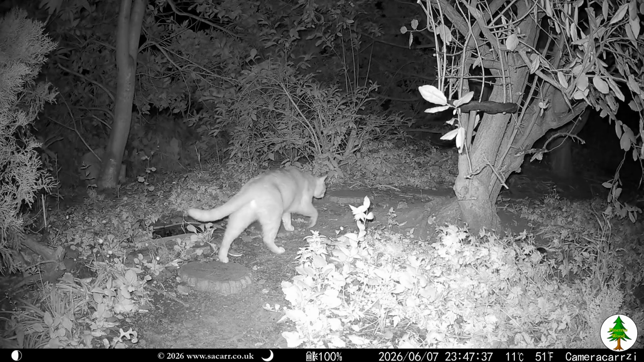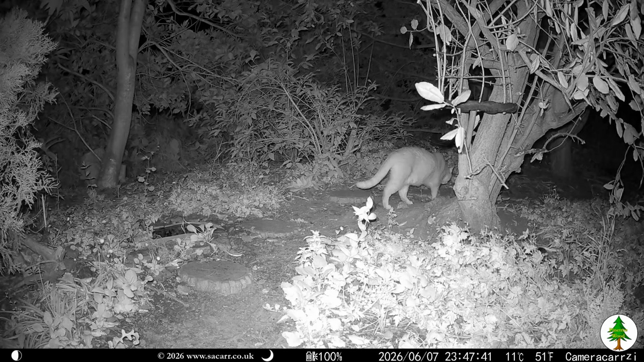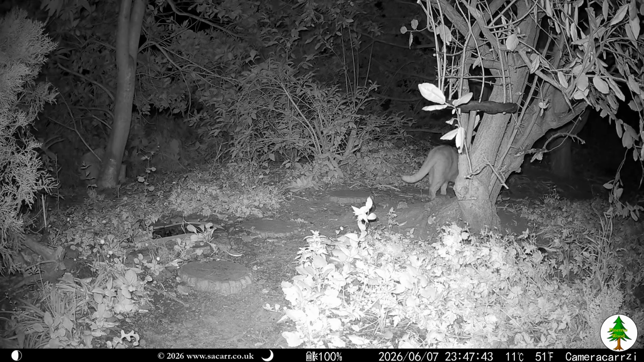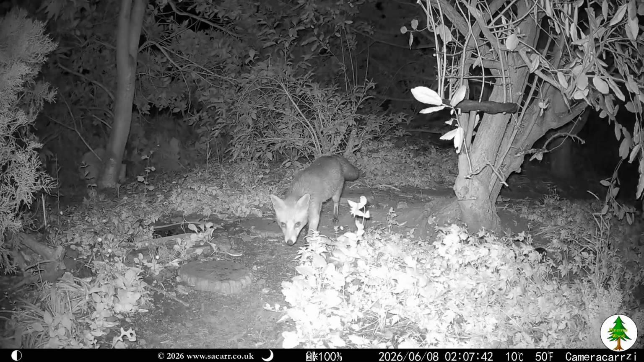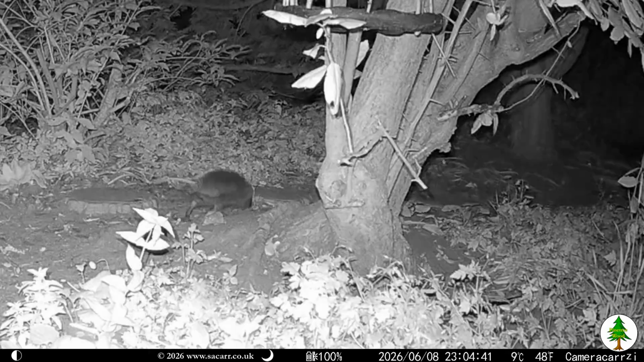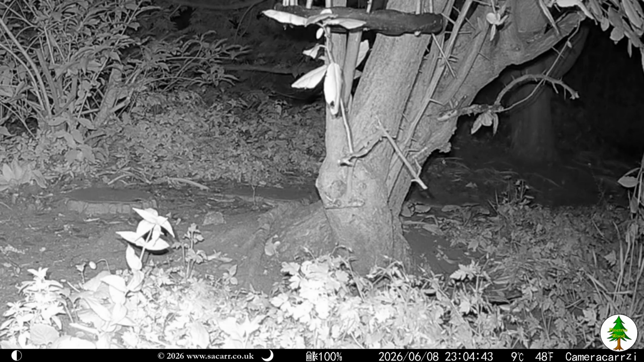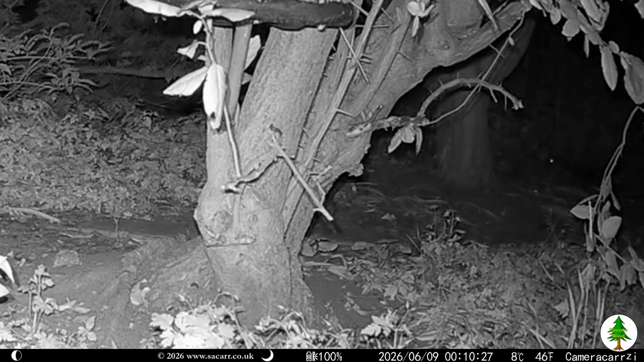That evening, Latte the cat came through the wood. Latte hasn't been seen as often as earlier in the year. A couple of hours later, Smudge the fox made another brief appearance. Daytime during the 8th was quiet, but Cherry the hog turned up late in the day. An hour later, the young rabbit was out, unusually late.